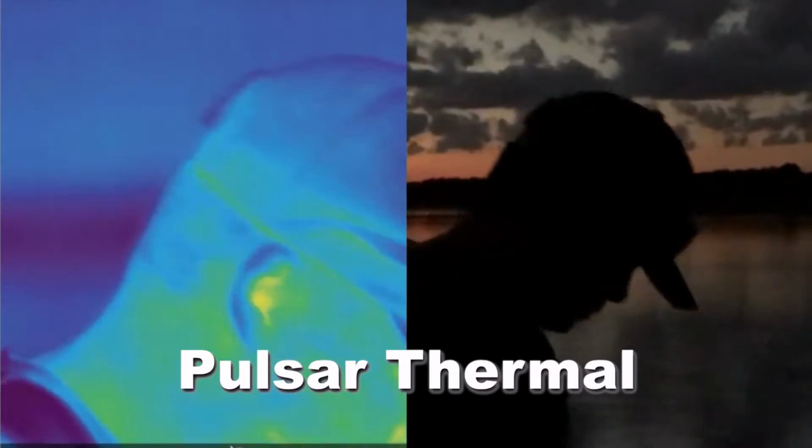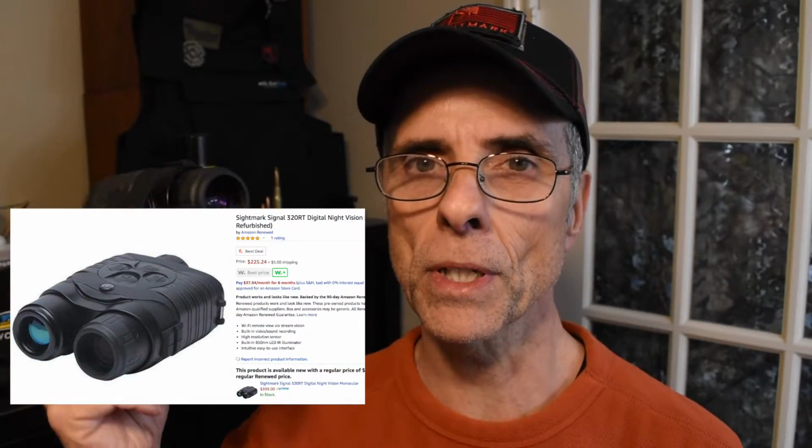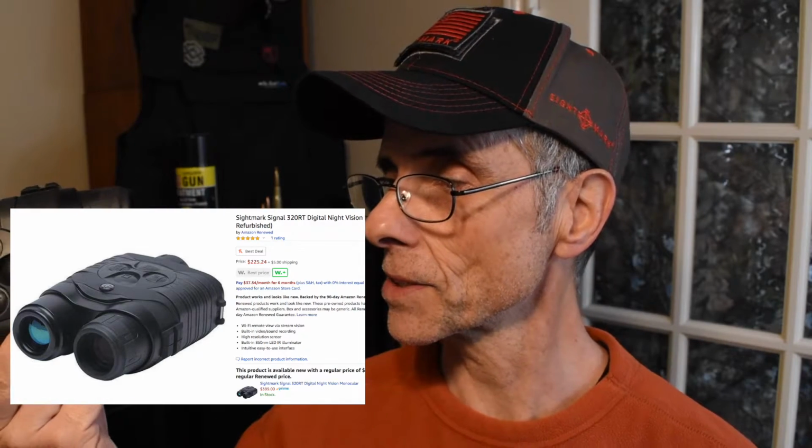Those are the specs, and it's a very affordable solution for nighttime vision. We've worked with night vision optics quite a bit, with a couple of different companies, and some of those things can be very expensive, upwards around $4,000 or so. This thing, you can find one of these from SightMark for well under $250. I'll put a link below where you can find yourself one like this.